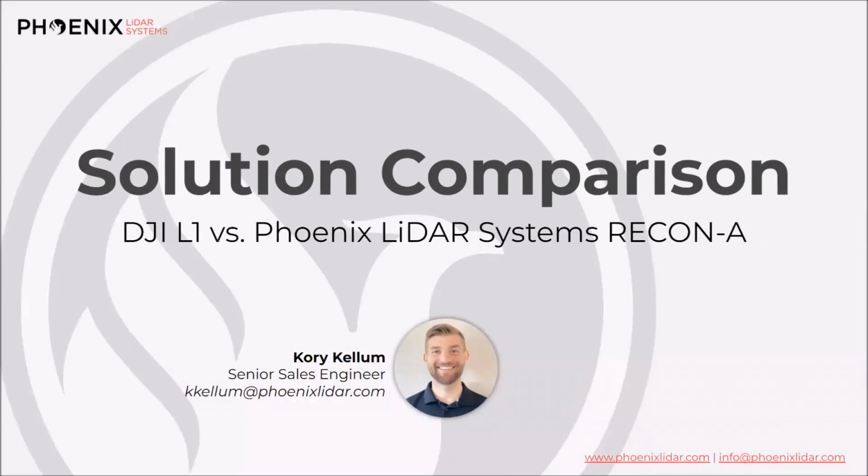Like Lido was saying, today we have a really exciting solution comparison. We've been getting a lot of questions about the difference between DJI's L1 solution, their payload package, versus Phoenix LiDAR Systems' RECON-A. Really the only thing that's the same is the LiDAR sensor, but there are a lot of differences when it comes to other hardware components and certainly the software features offered. We will dive into that today, and by the end, I'm confident you'll have a clear understanding of the differences. We'll look at some data and you'll see the difference for yourself.